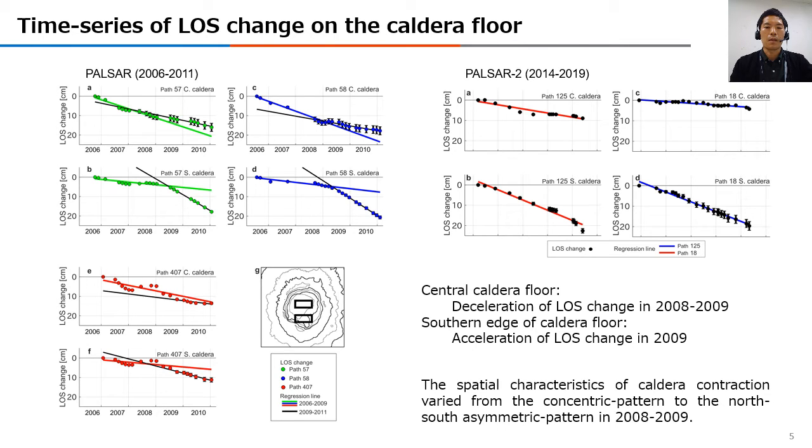And we can find the deceleration of range change on the center of the caldera floor in 2008 to 2009, while the acceleration of range change on the southern edge of the caldera floor in 2009. Therefore, the spatial pattern of caldera contraction varied from the concentric pattern to the north-south asymmetric pattern in 2008 to 2009.